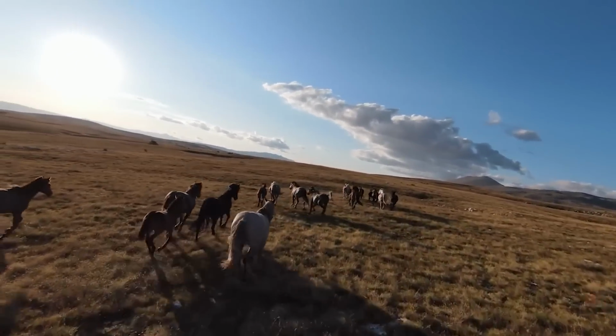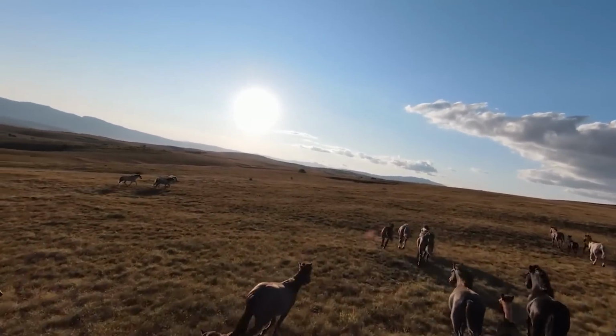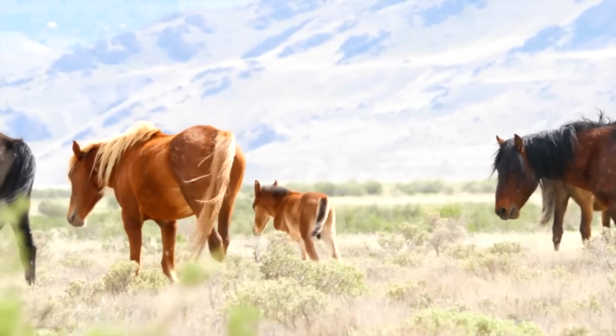However, there is the tiniest bit of hope that the horses would have been saved by their shepherd, or that they managed to escape into hiding.